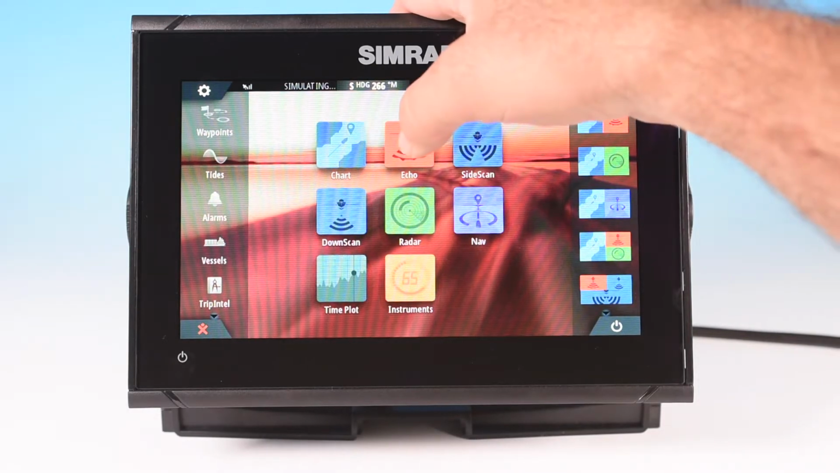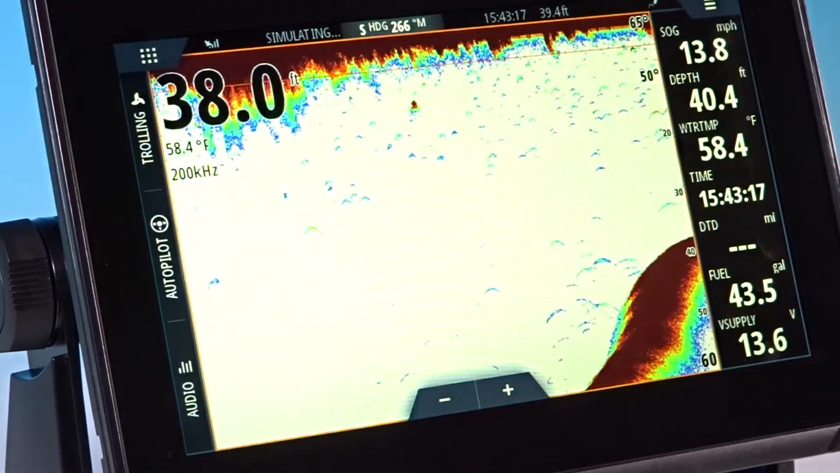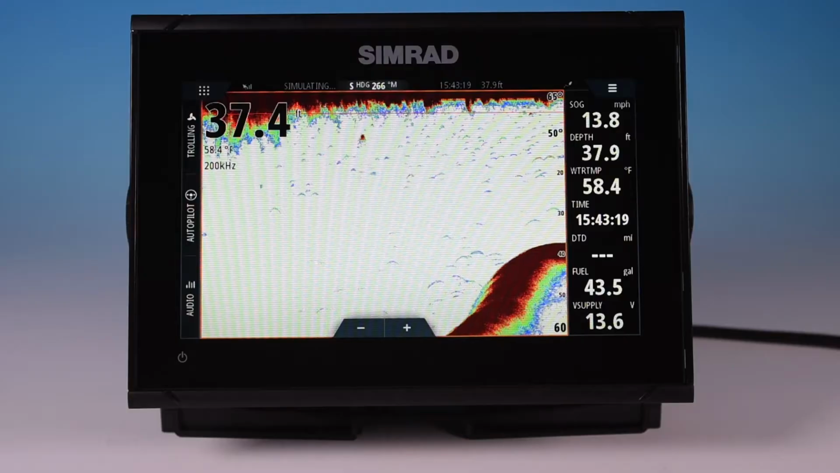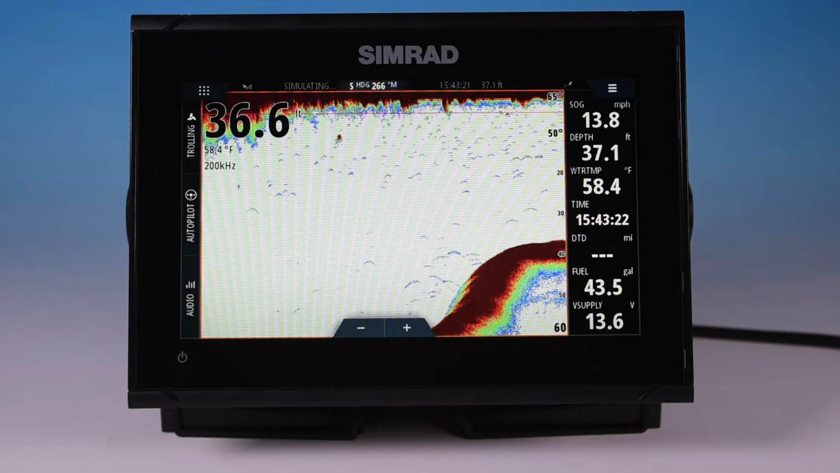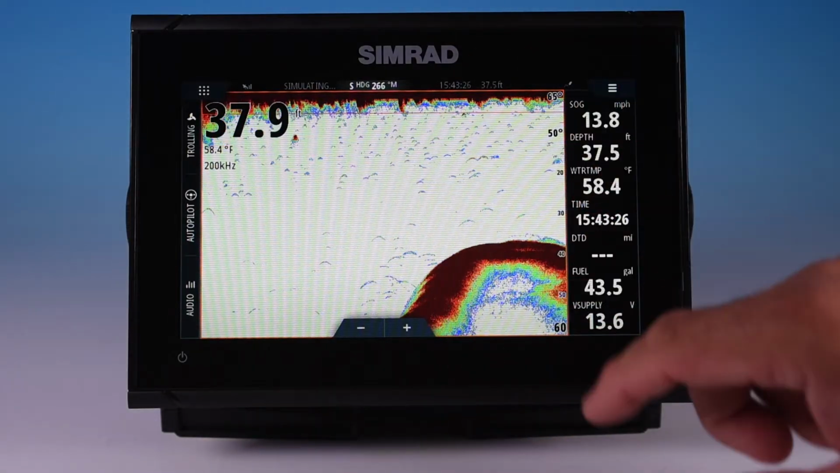We're going to pull up, let's start with echo, then we'll do side scan and down scan. Echo is going to be your basic, your traditional, or what they call broadband sonar image. So it's going to show you bottom structure, fish, and your depth.